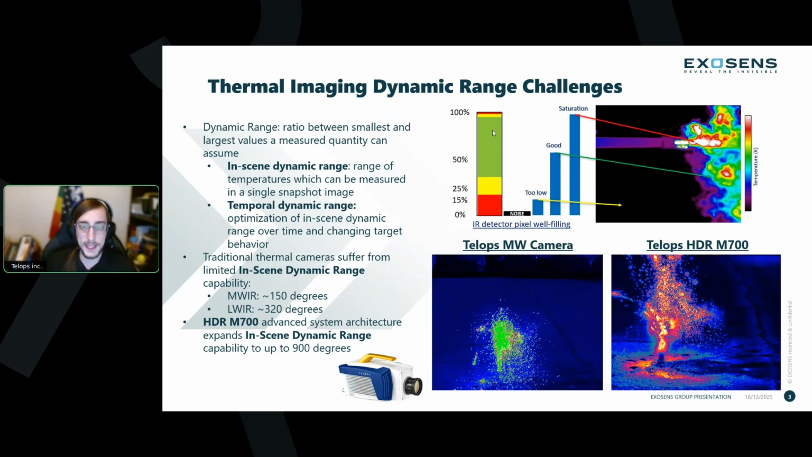So for standard cameras, the range that we can see in dynamic range with a standard pixel is about 150 degrees C for a mid-wave IR system, or about 320 degrees for a long-wave IR system, which is a pretty decent range. However, if you're trying to image, let's say, ambient temperature backgrounds as well as a high temperature target, this might not be enough. You might have to shift and give up either the low or high temperature information.